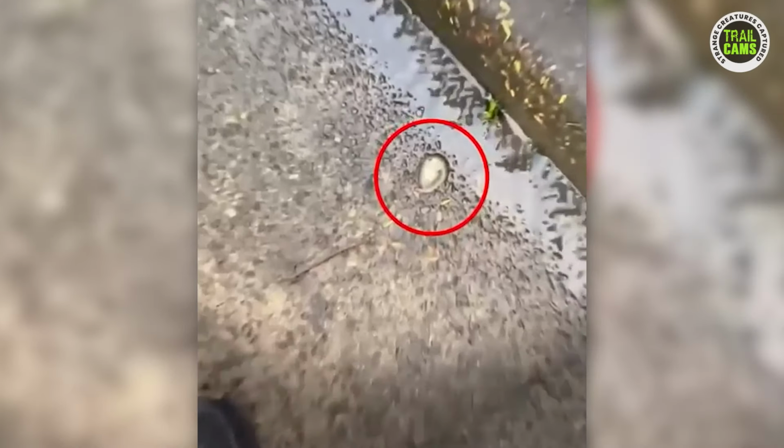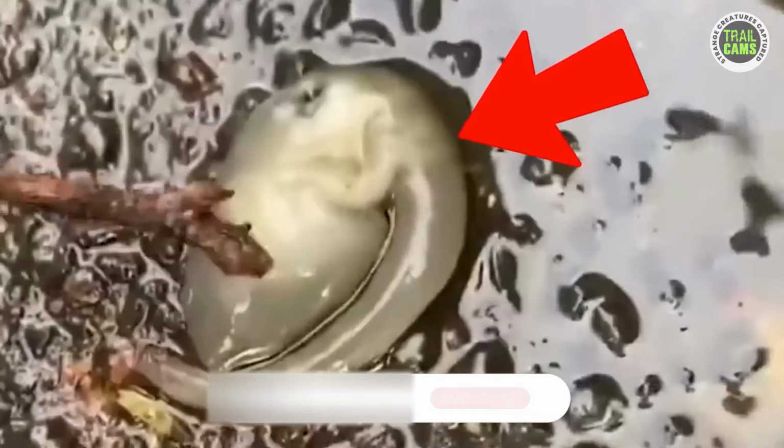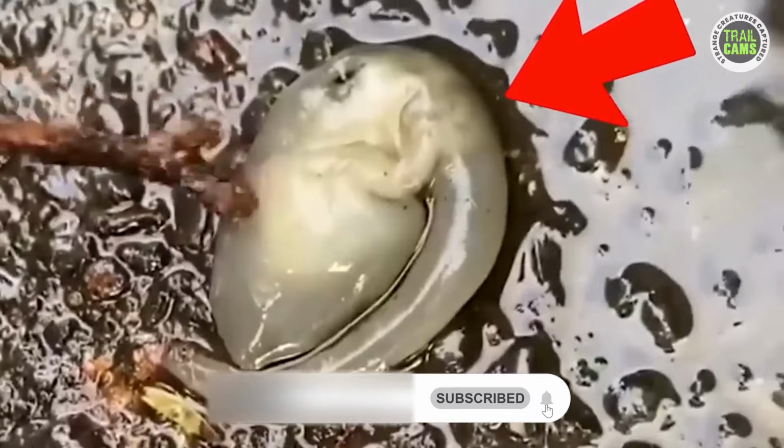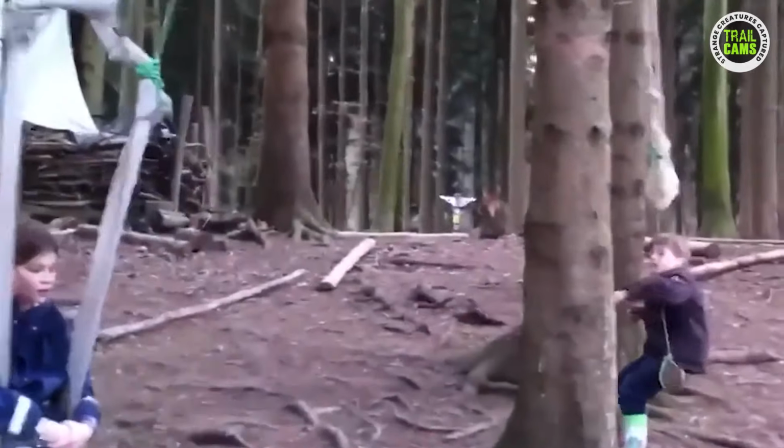Some theories propose that the creature may have hitched a ride on a passing bird, like a winged superhero swooping down from the sky. Others argue that it could have been carried away by strong winds or even teleported by some sort of mysterious force. What do you think? If this wasn't captured on camera, I'm very sure a lot of people would argue that it is from one of those fairy tale movies.